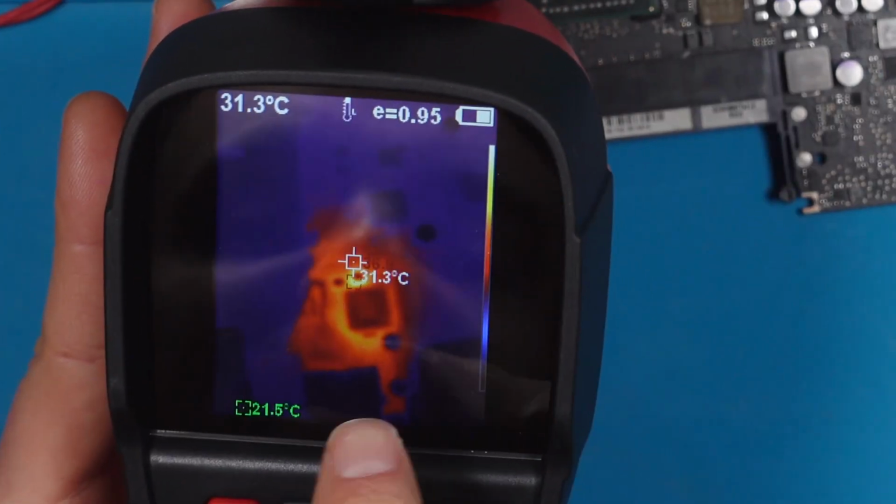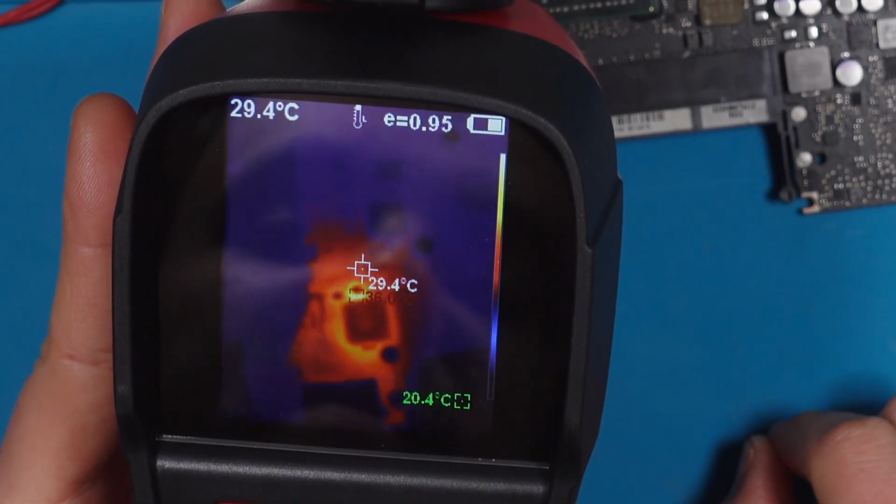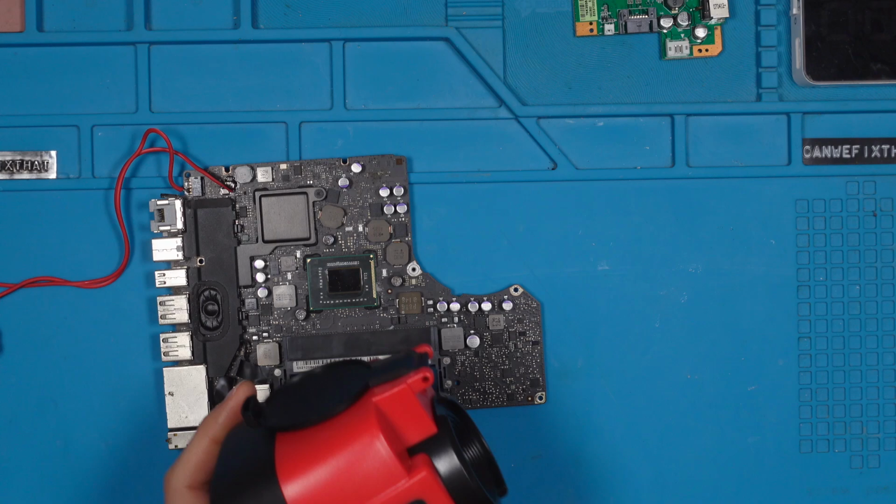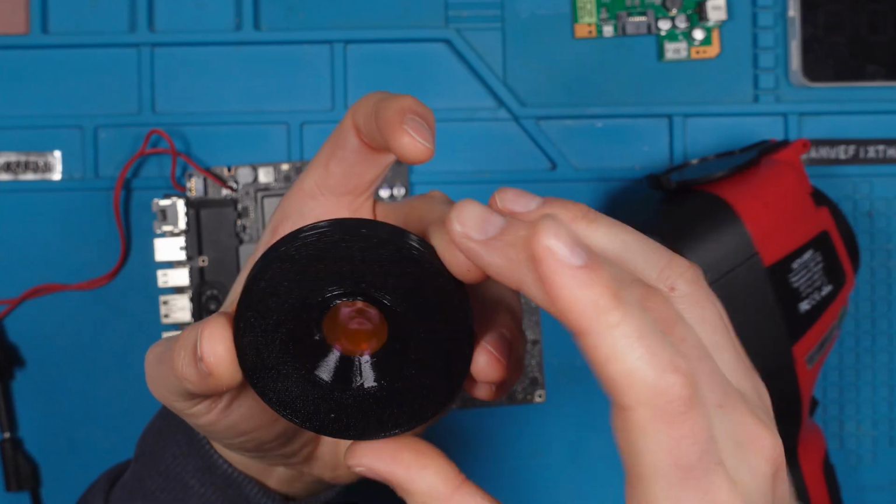So as you can see here, there is heat, so the yellow stuff around means there are hotter areas, but you see it's not clear to see what it is exactly. So now let's use our macro lens to see what I'm talking about. And this looks like this basically.